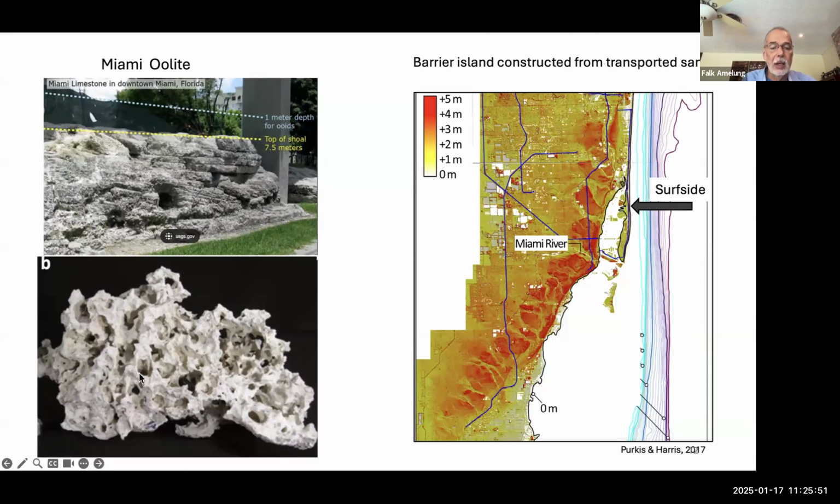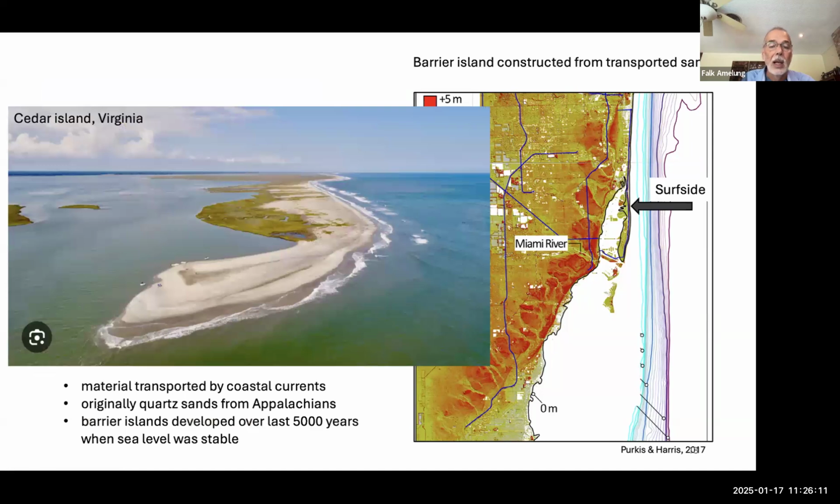That's partly due to creatures which were living at the time, and they essentially ate the limestone. And so we don't really know exactly what kind of limestone we have in the underground. And we are on the barrier island.